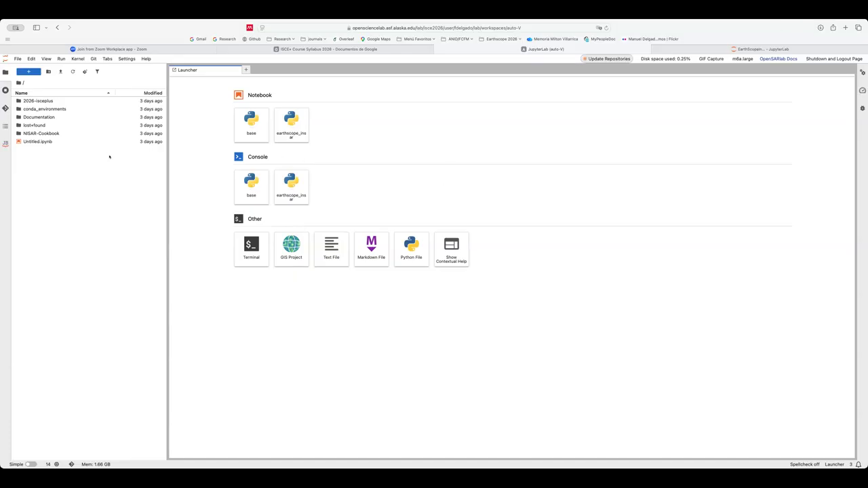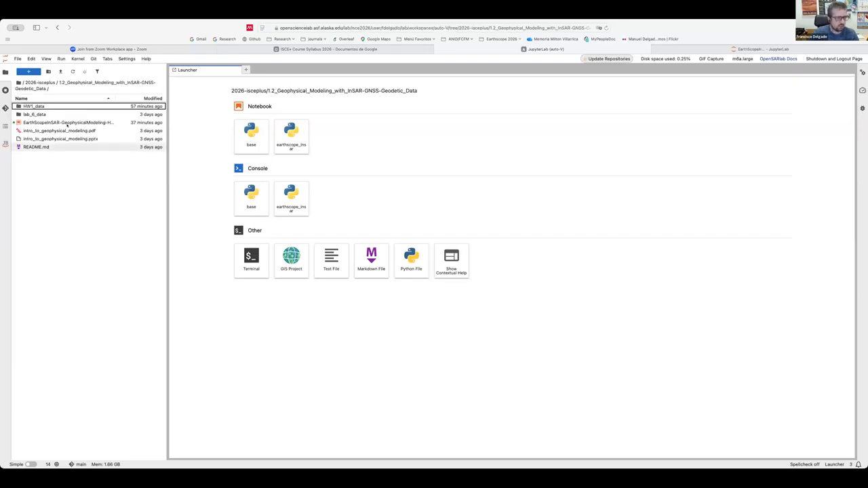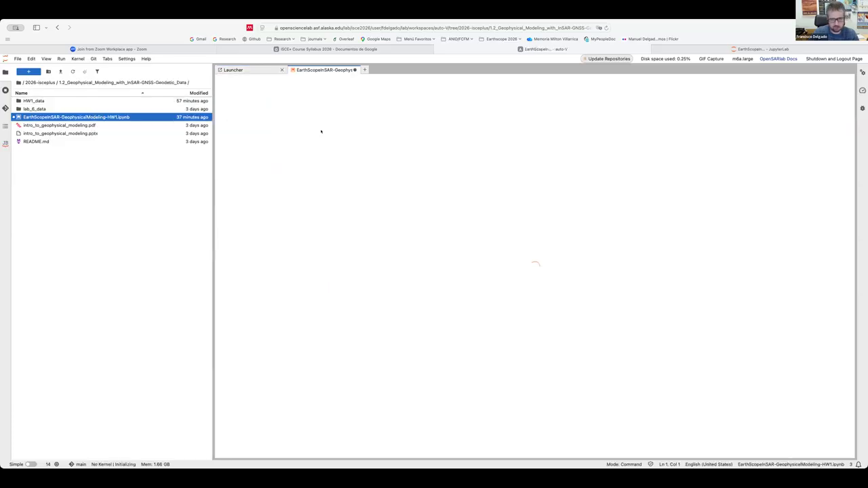Great. So as Garrett said, I'm going to guide you all through an example of modeling an interferogram with a simple Mogi source model. So we have to go to the OpenSAR Lab interface. We have to click here on 2026 ICE Plus, double click. It will show the different activities that we have for the course. And we have to go to 1.2 geophysical modeling with InSAR. In here, we need to open the Jupyter Notebook InSAR geophysical model. Double click and it will launch.